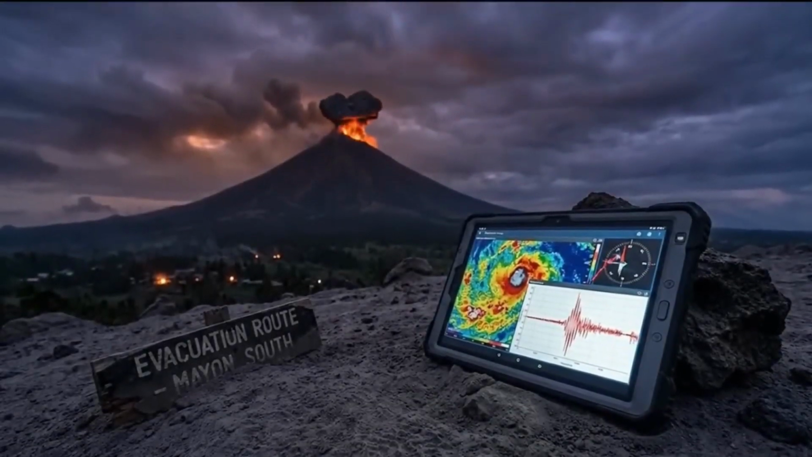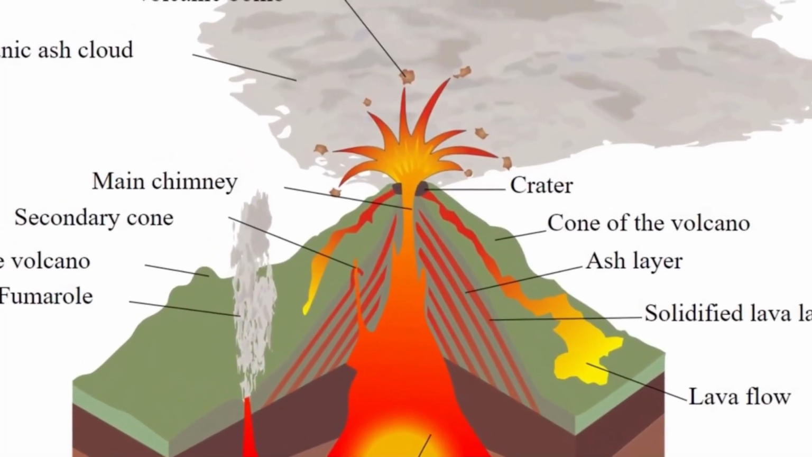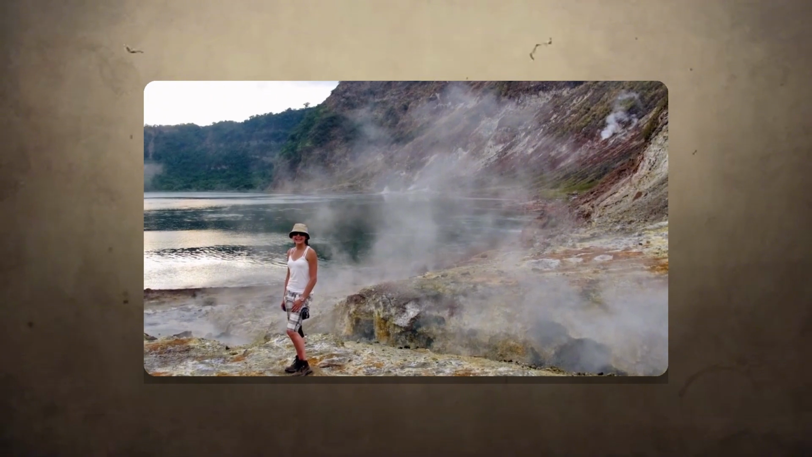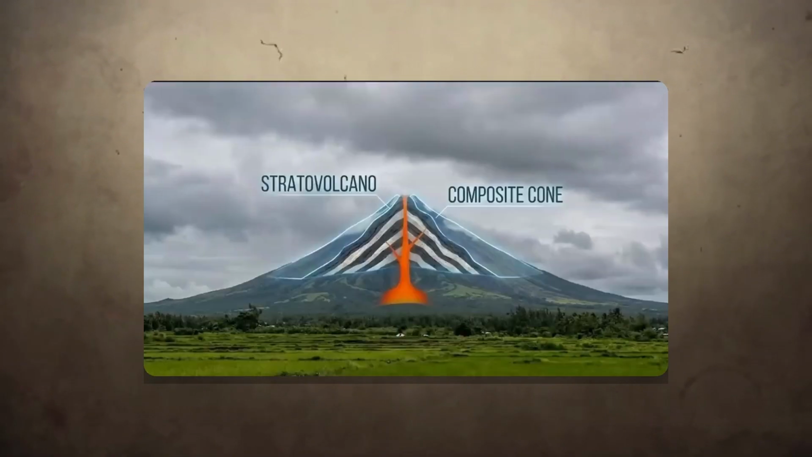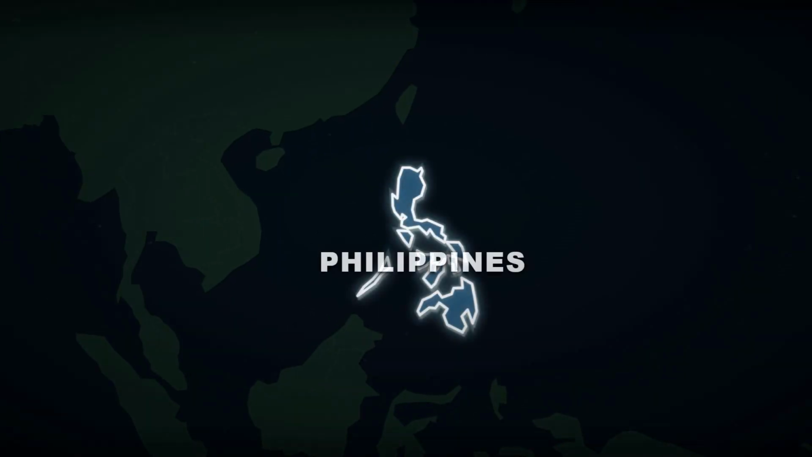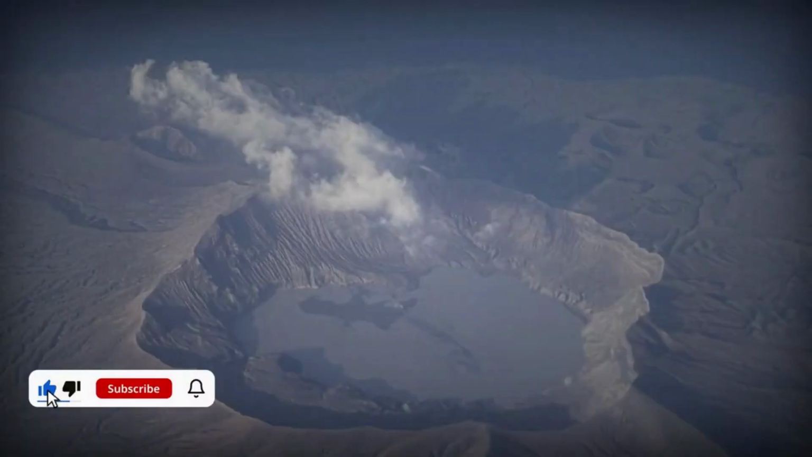This is more than just a local story. It's a geological case study in one of the most complex volcanic systems on the planet. People often mistake the island in the middle of the lake for the entire volcano, but the truth is more incredible. The entire system is a volcano within a lake within a volcano. The large Taal Lake fills a massive prehistoric caldera, a depression left by an ancient volcano that collapsed in a titanic eruption hundreds of thousands of years ago.